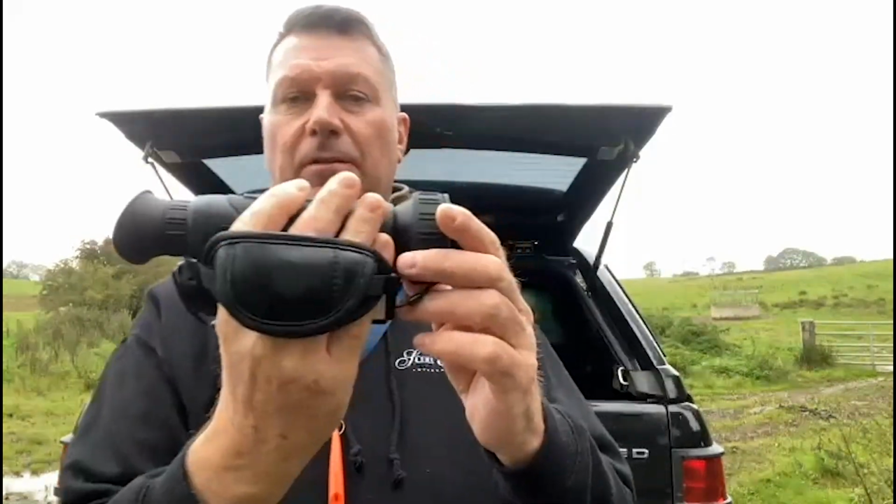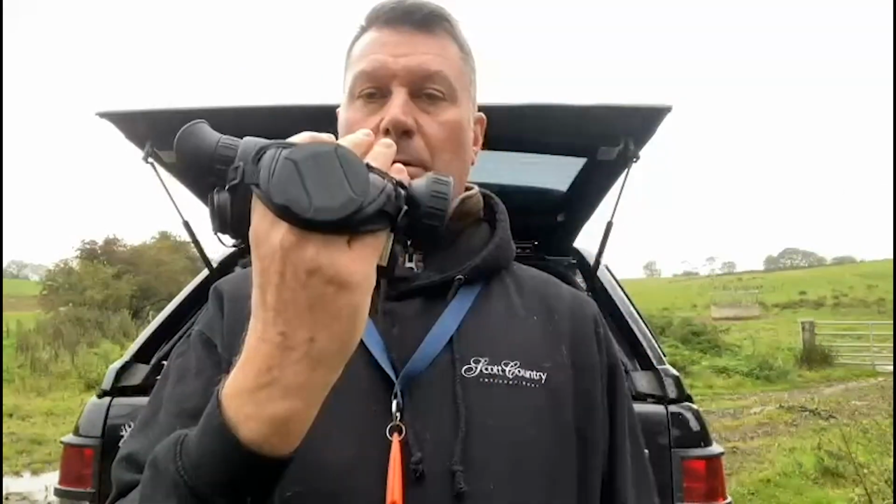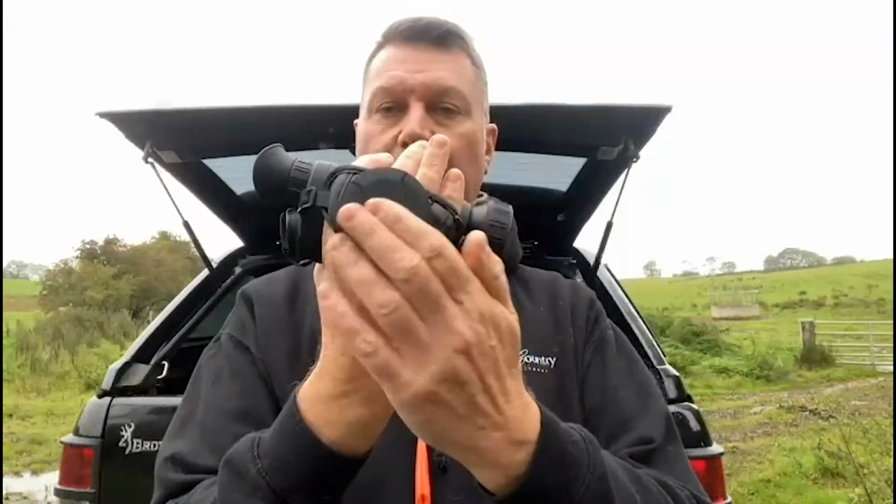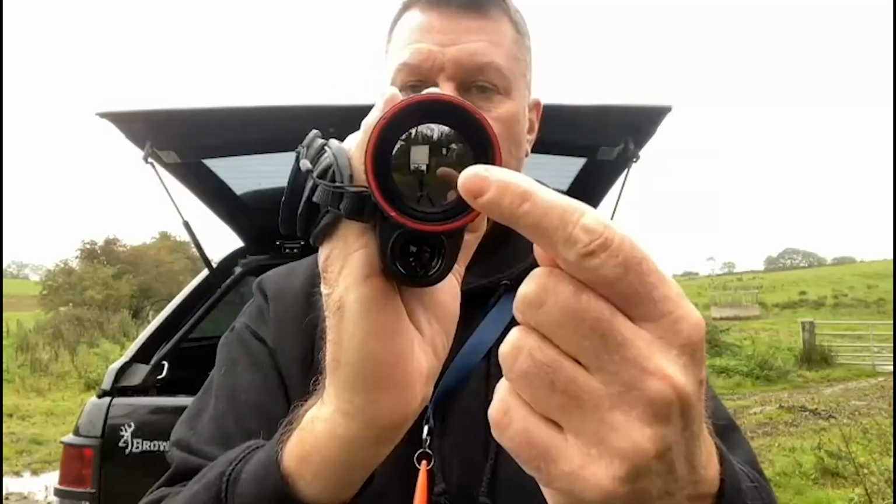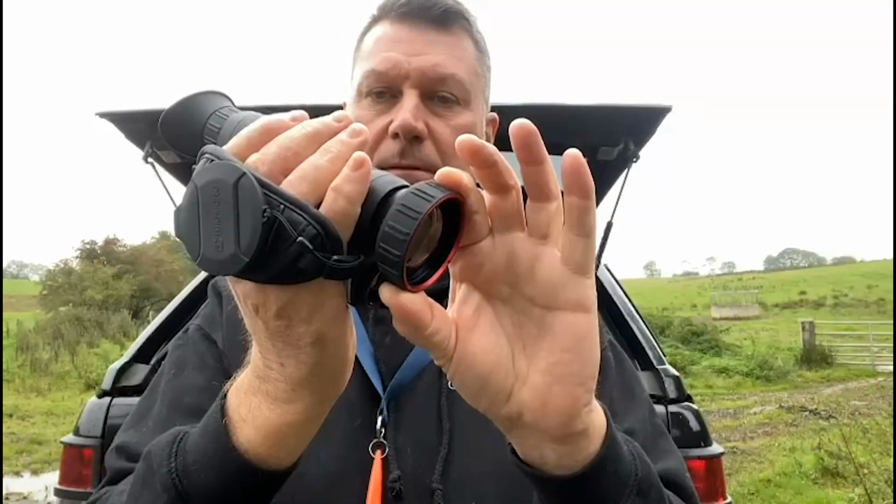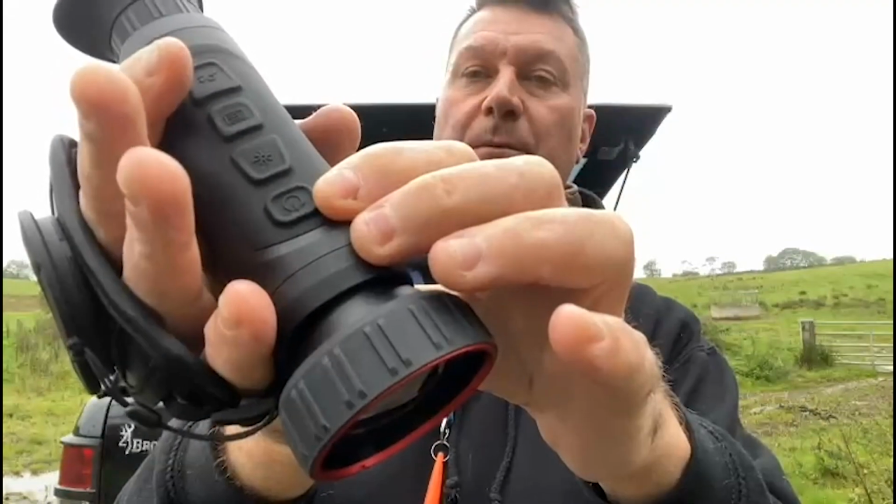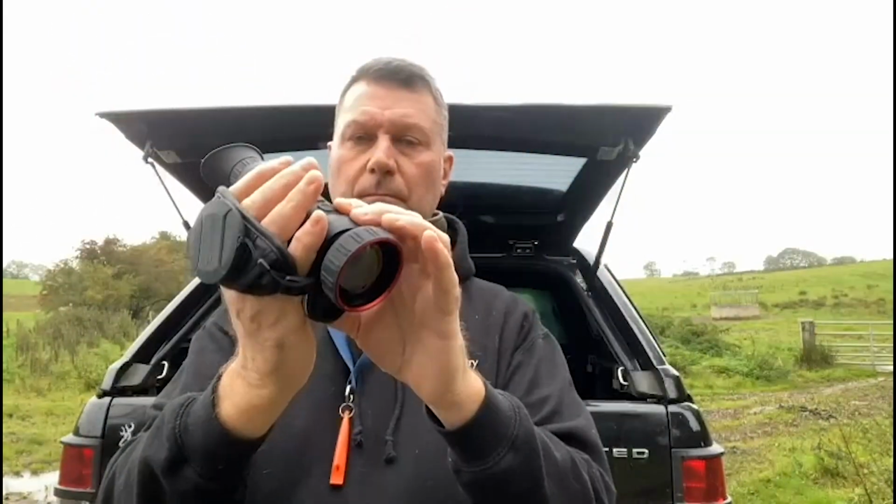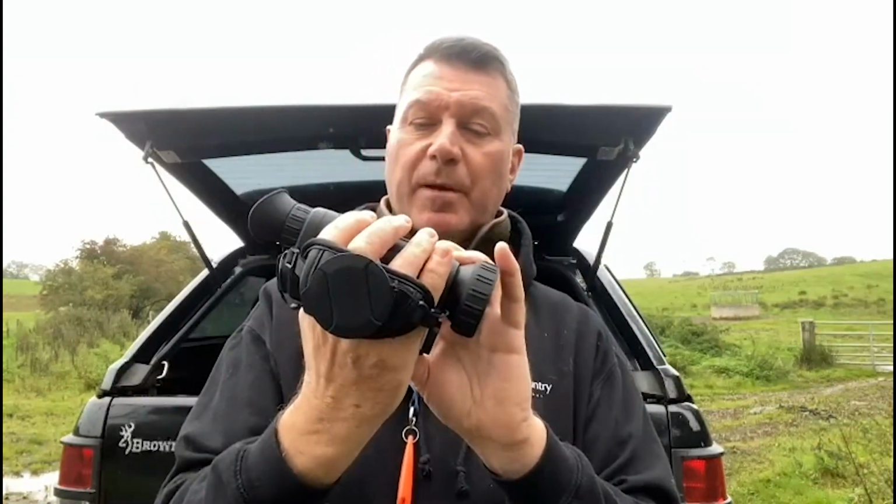Just looking at the product at first glance from front to back, you've got this lens cap here, which goes onto the handle strap at the side and sticks on there magnetically. 50mm lens. It's got your focus wheel here. Moving from front to back, this is your power on off switch. What I did notice when I powered the unit up is how quick it is. There's no more delay, really quick, so that's a good improvement.